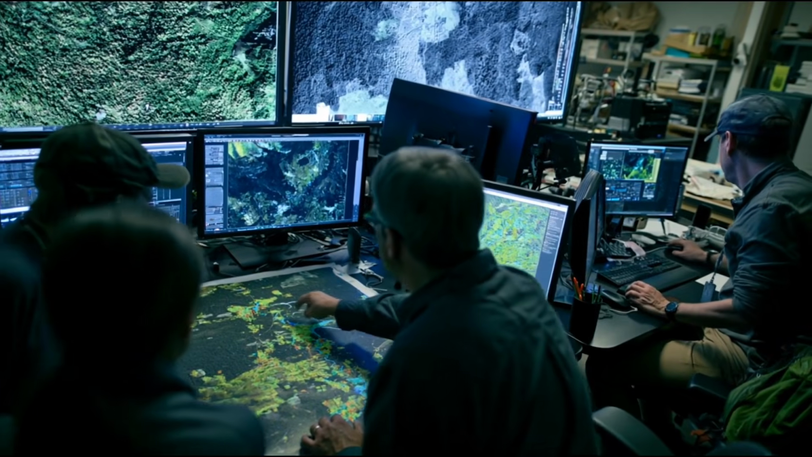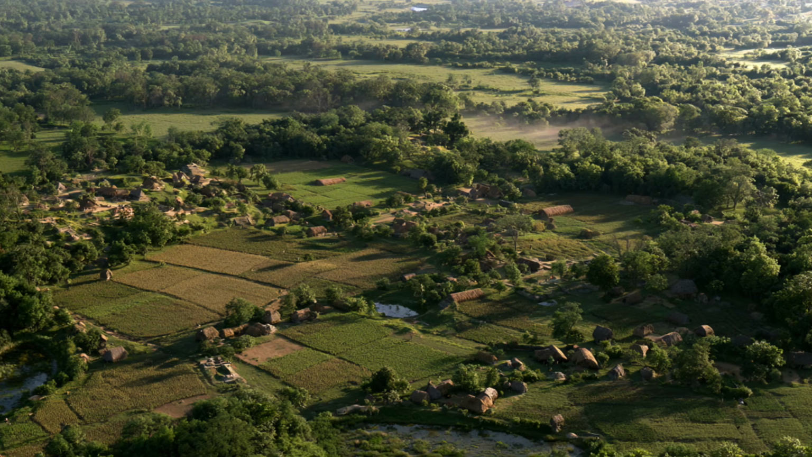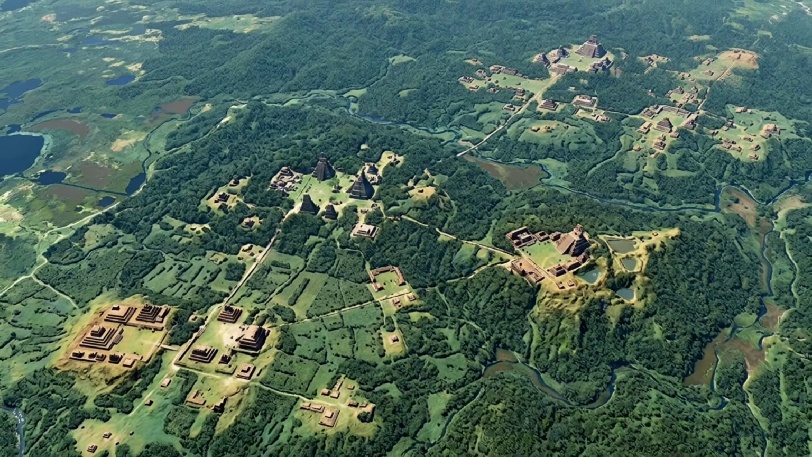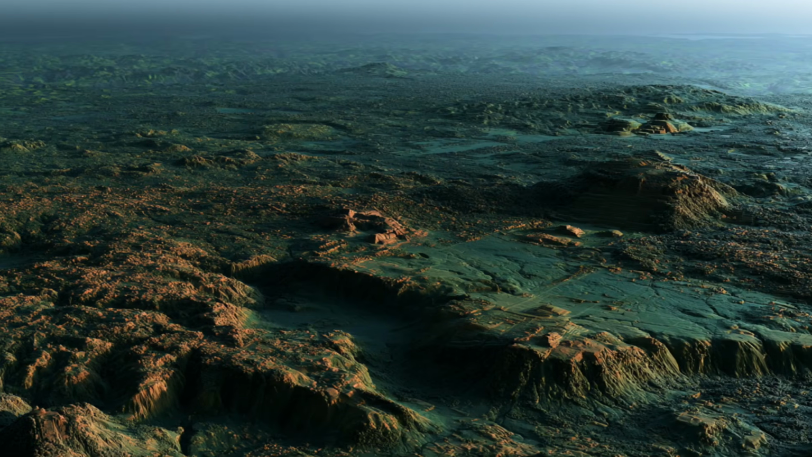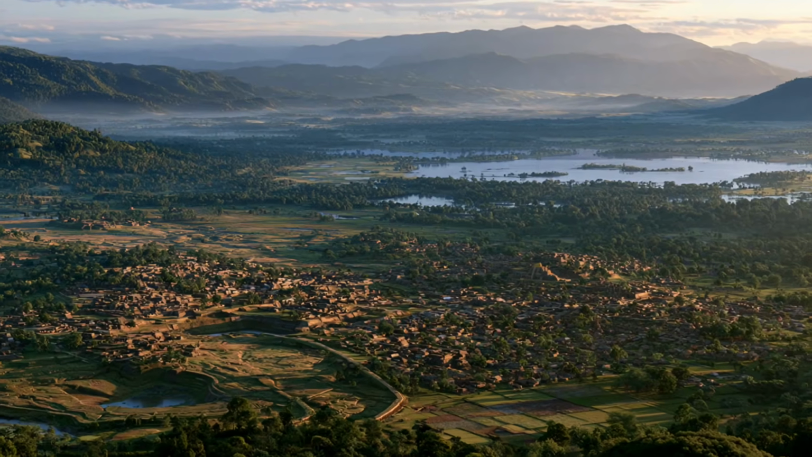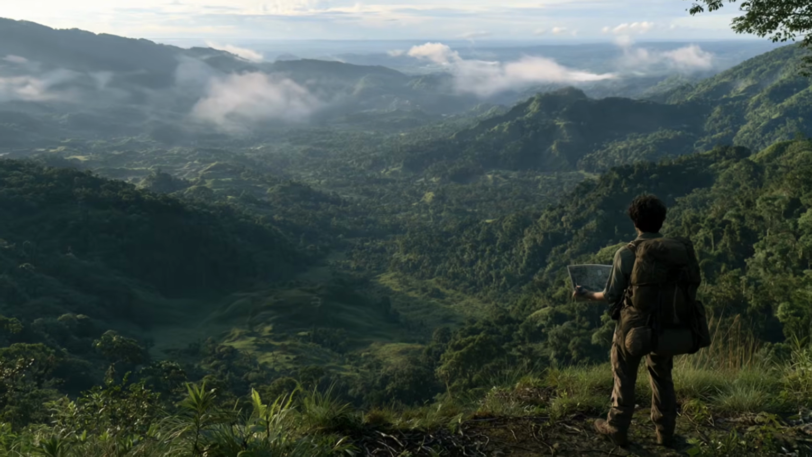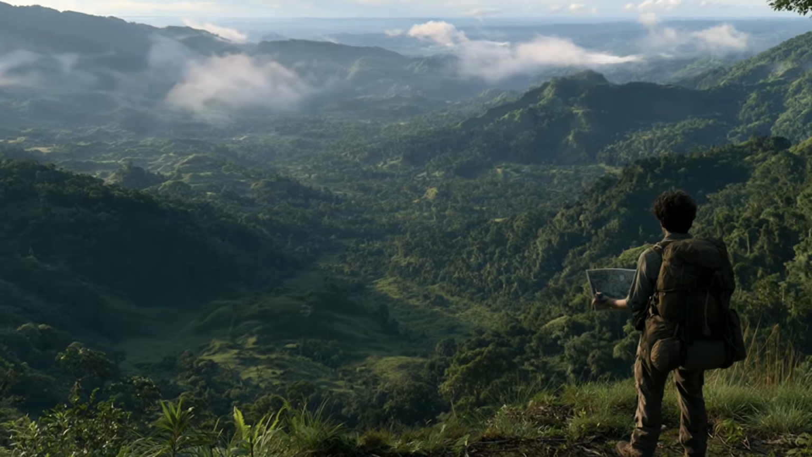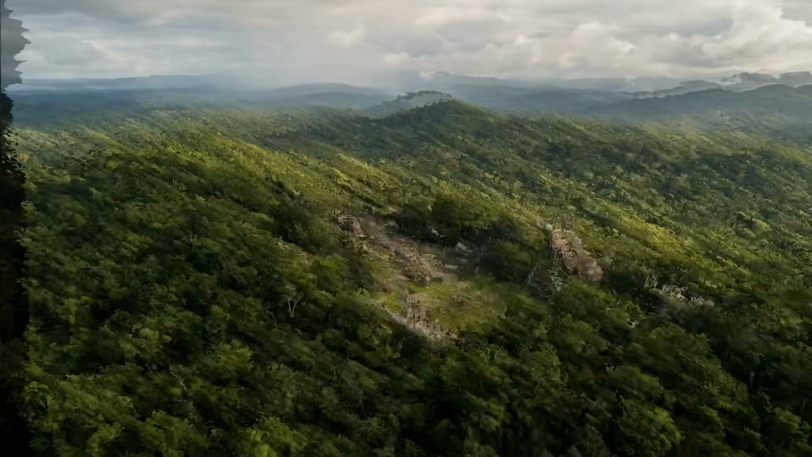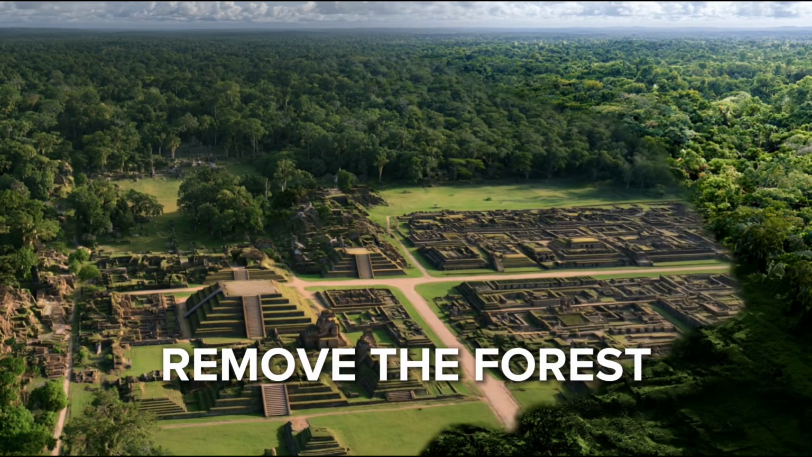Researchers used this new information to reassess how many people had lived across the Maya lowlands and how they had used the land to support themselves. The picture that emerged wasn't a single enormous city hidden beneath Guatemala. It was something more complicated. Different settlements at different scales, connected to landscapes shaped over generations, with the forest concealing much of that complexity from view. Perhaps the most striking realization was simpler than any single discovery. The Maya landscape visible today is not the landscape the Maya themselves would have known. To understand that world, we have to remove the forest.